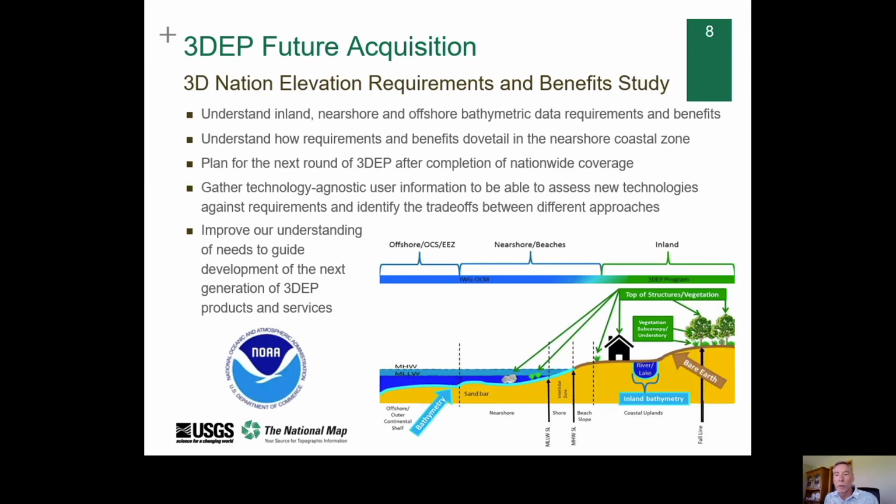3DEP is a call for community action because it's an effort to address more than 600 mission-critical needs reported by 34 federal agencies, 50 states, and a sampling of other organizations that were documented in the National Enhanced Elevation Assessment of 2012.